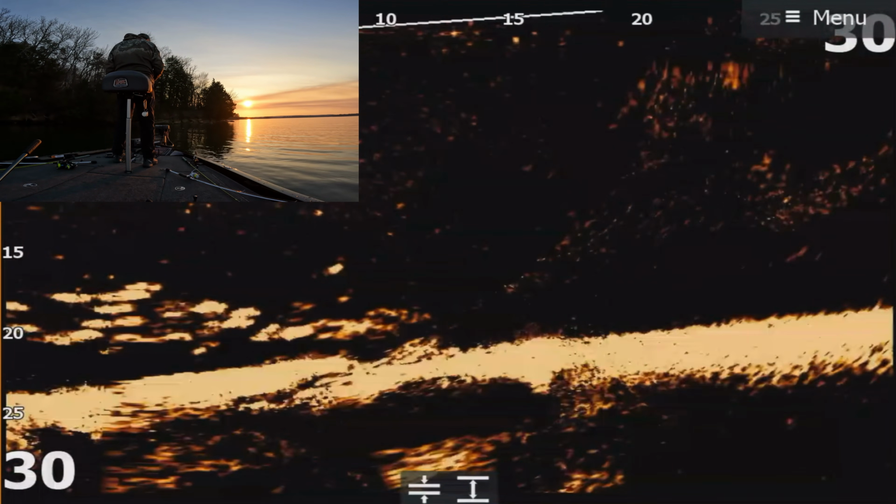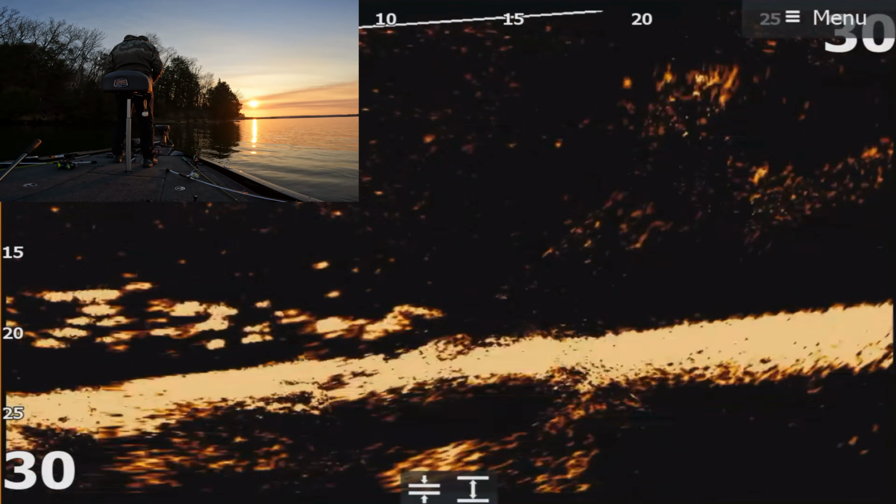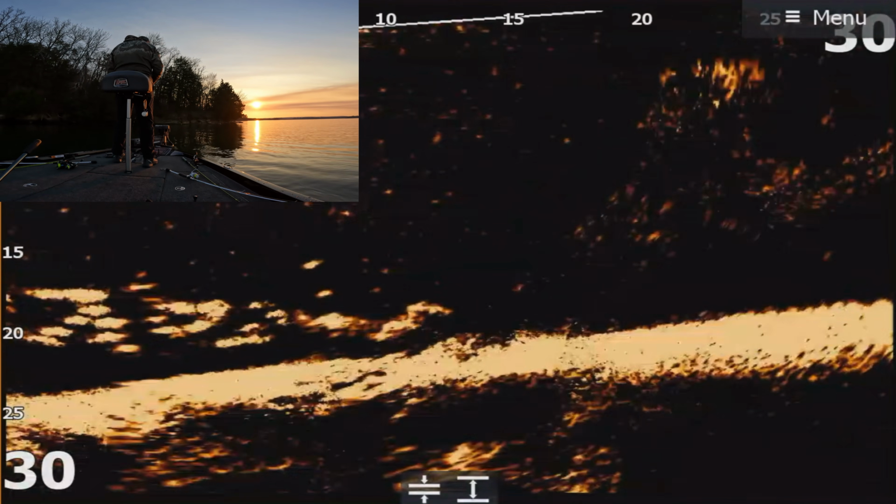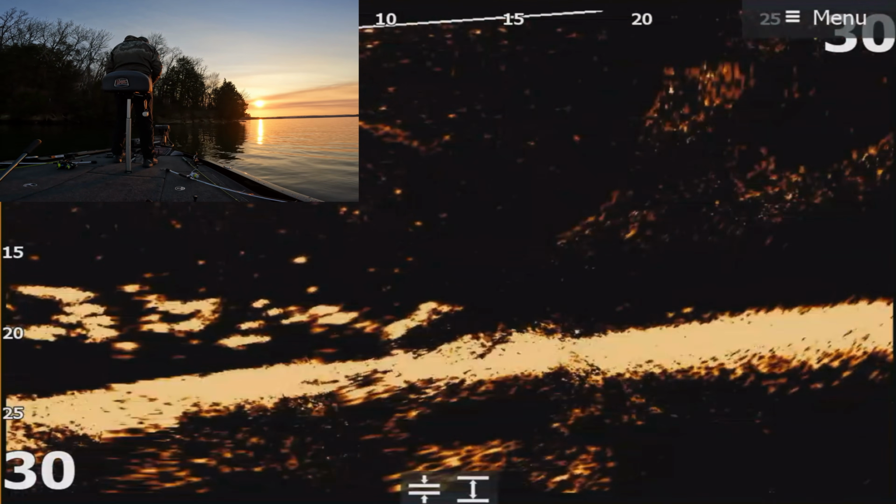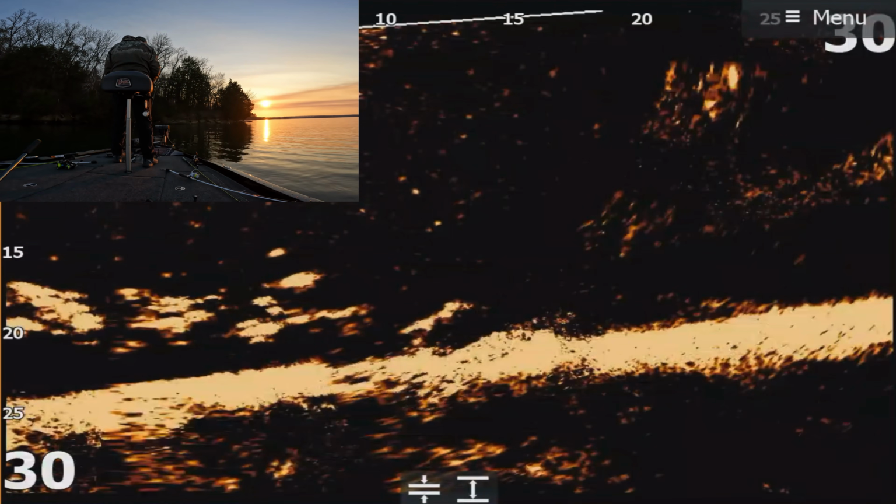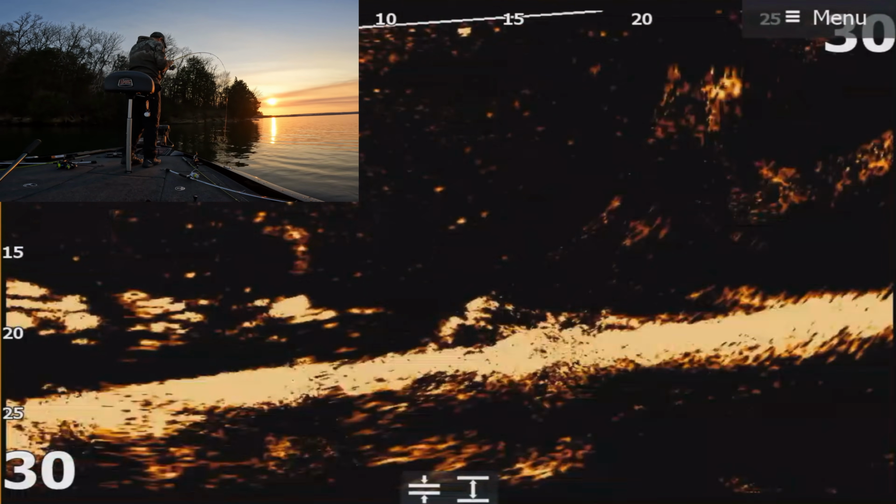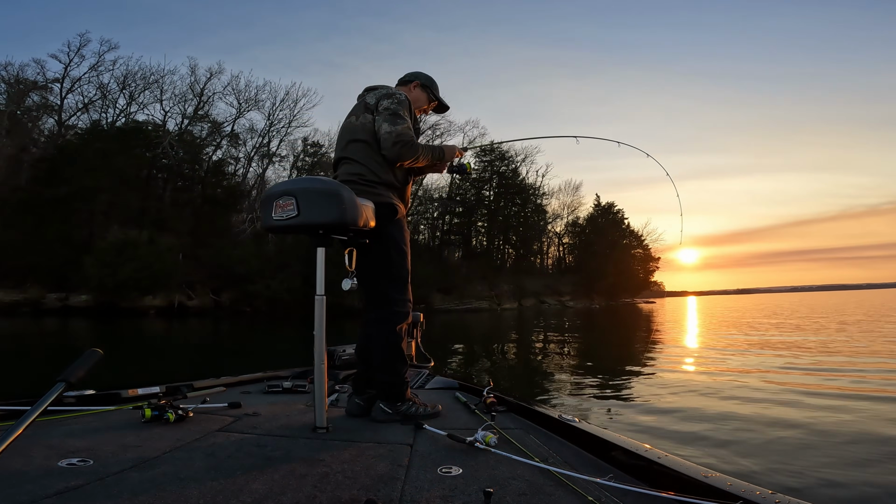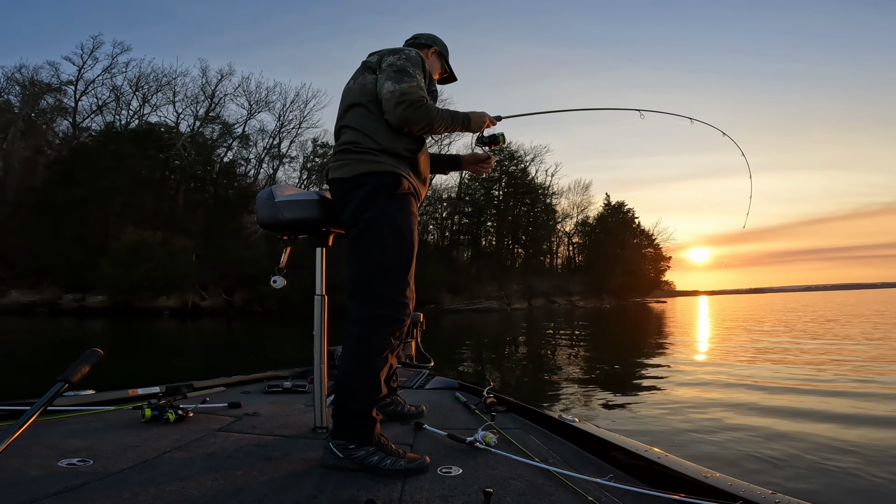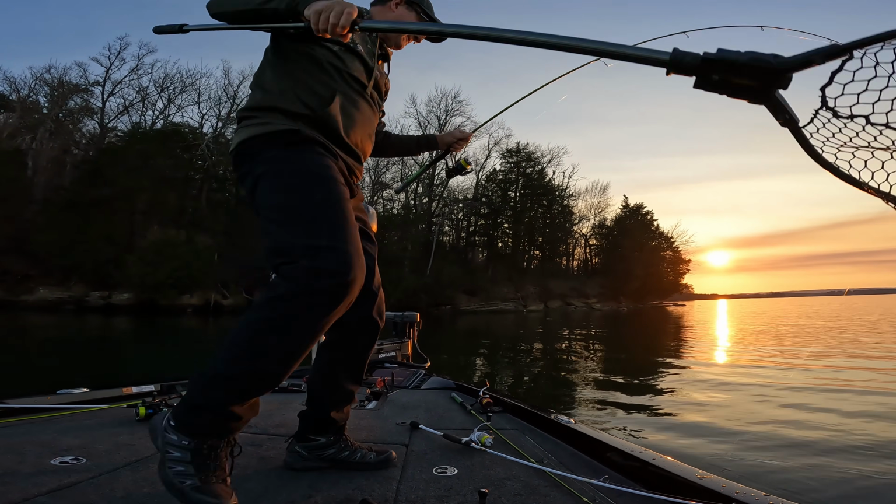Those look like decent sized ones. If I can get one's attention. I did get his attention. Let's see if I can get him to commit. Got him. Yes, I did. That's going to be a good slab. Oh, yes. That's the big one of the day right there.